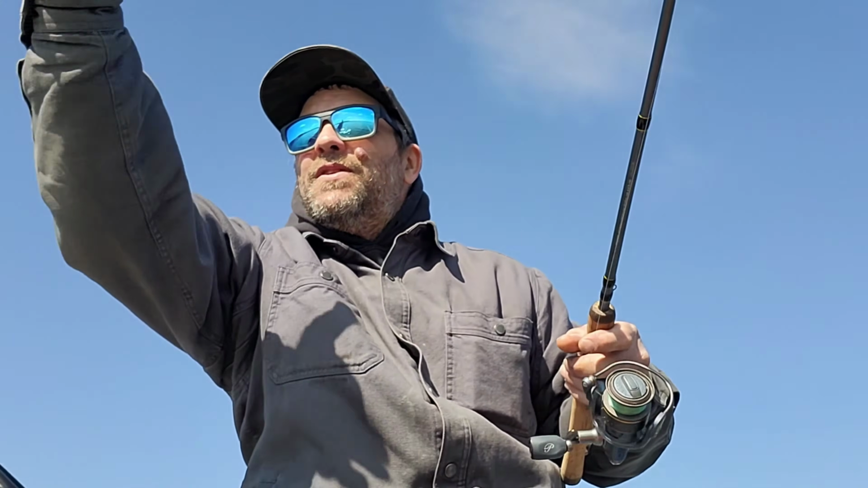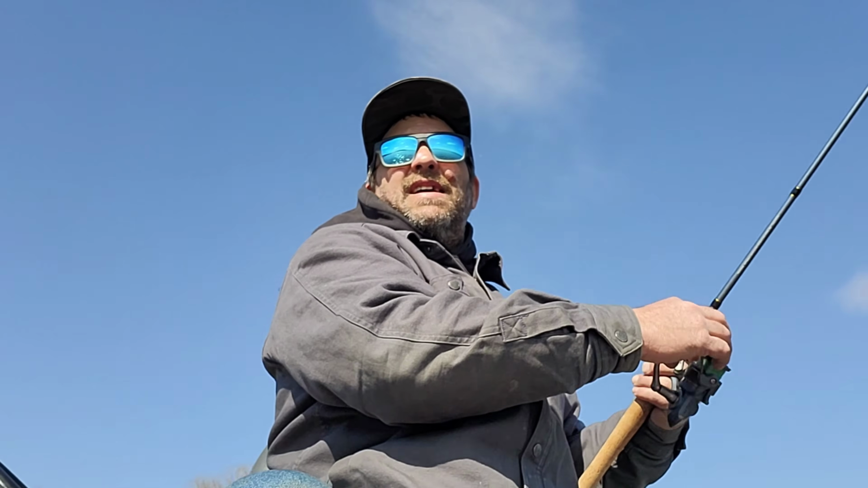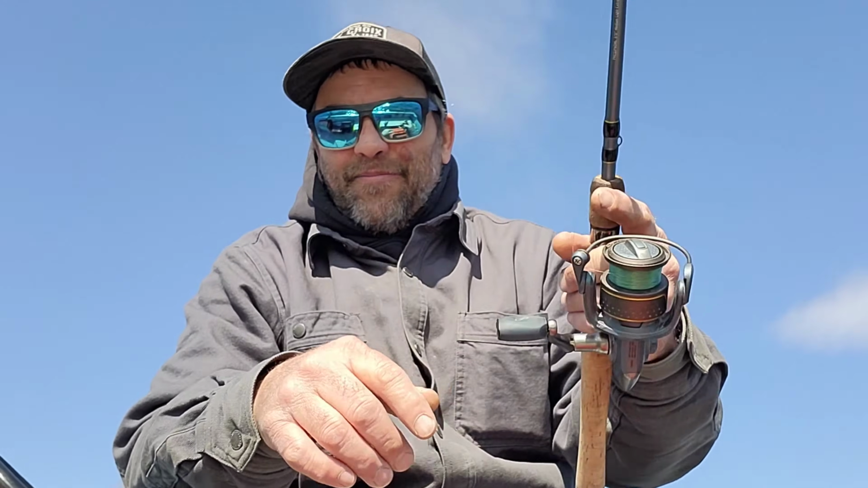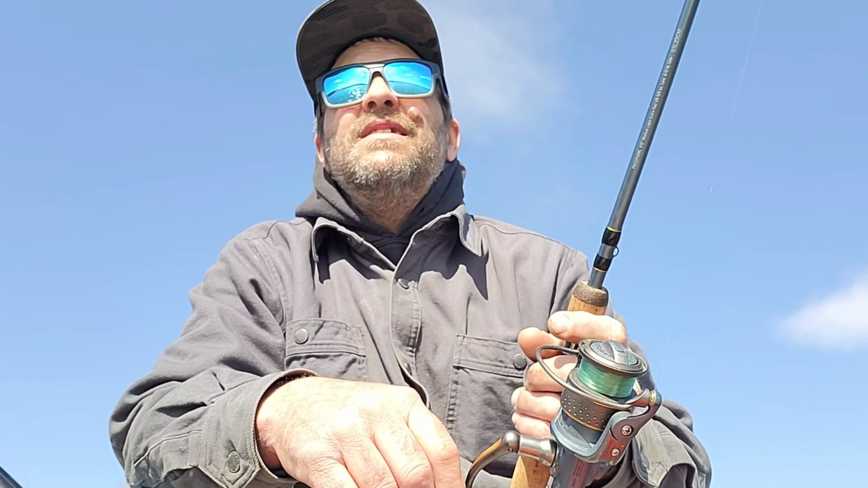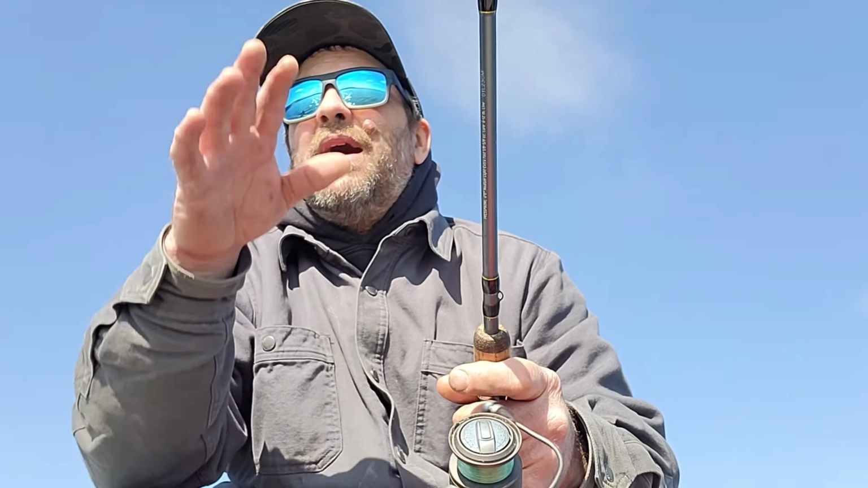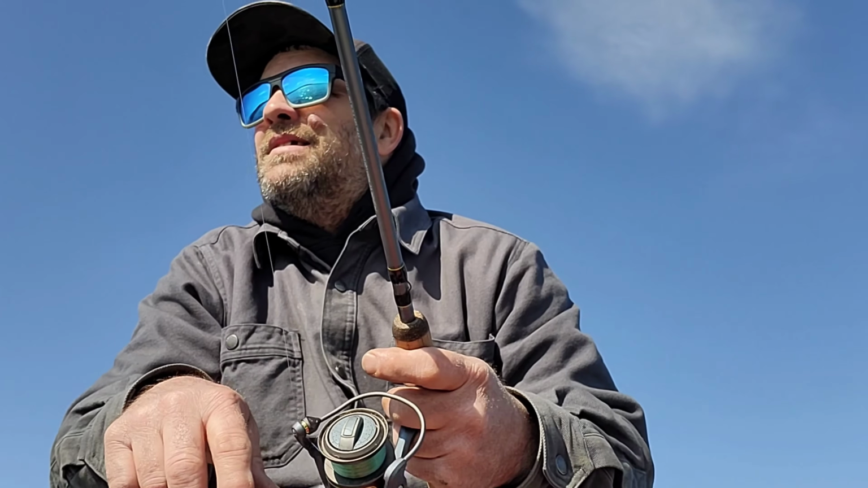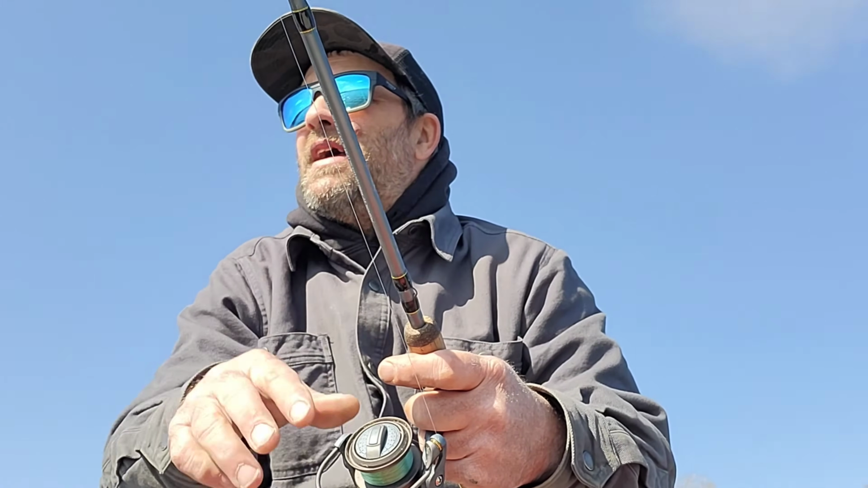See, I see fish over there with this thing. Let's try and cast over to them. But the problem is my bobber now is in the sun. I can't see it. So I might have to bump the boat forward a little bit and cast back to them.